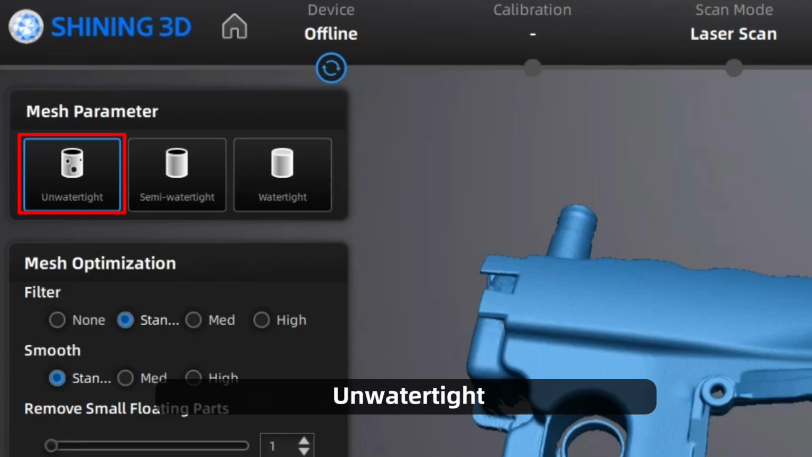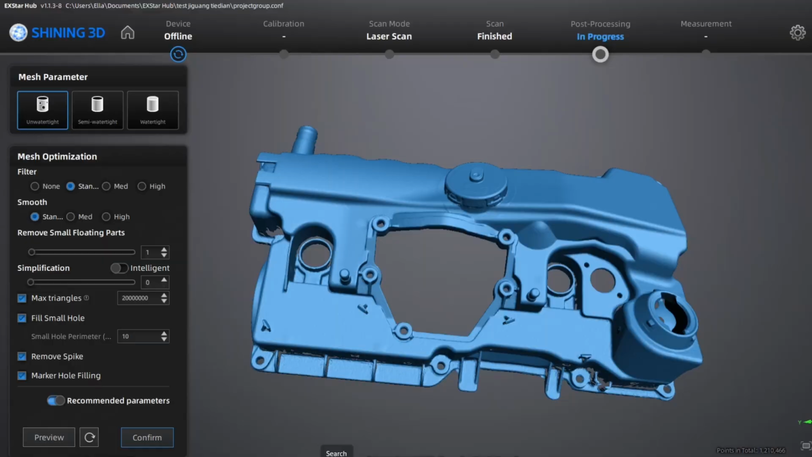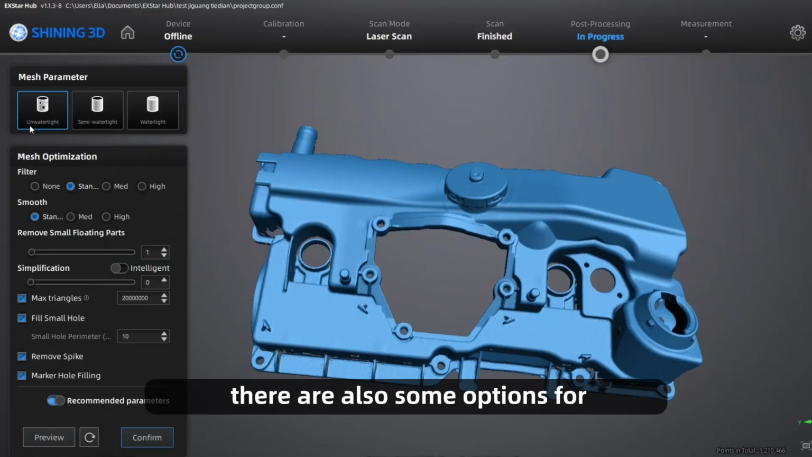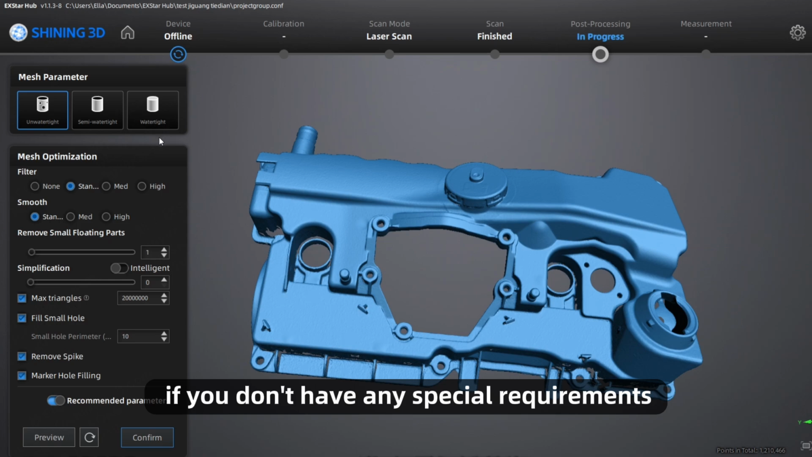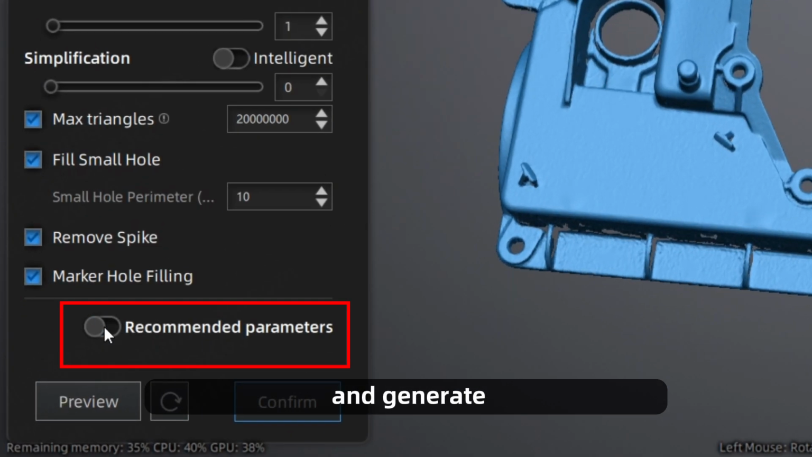Unwatertight. No extra hole filling calculation at all. What you scan is what you get. The mesh is generated strictly from your scan data. Semi-watertight, somewhere in between. Below these three options, there are also some options for optimizing the mesh. If you don't have any special requirements, just go with the recommended settings and generate. This is the easiest option.